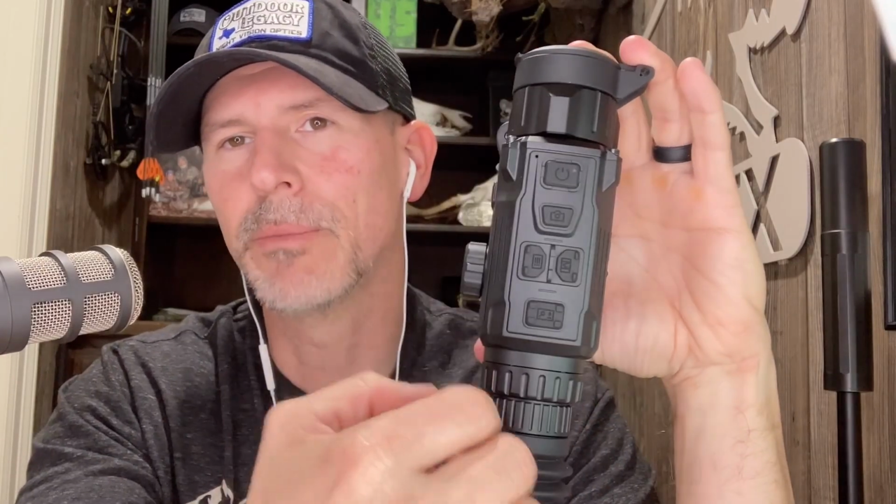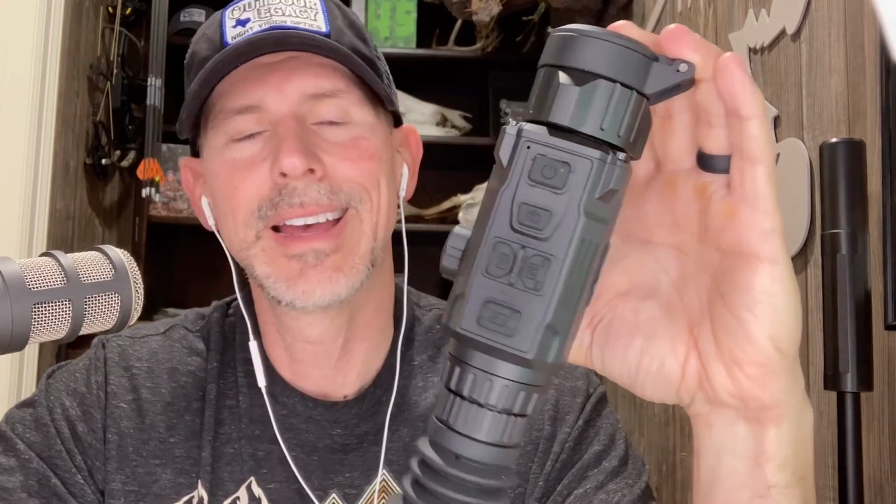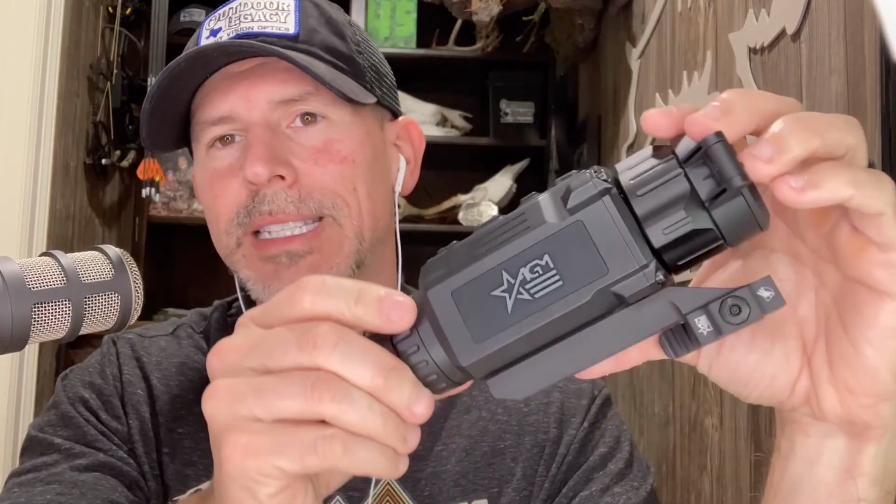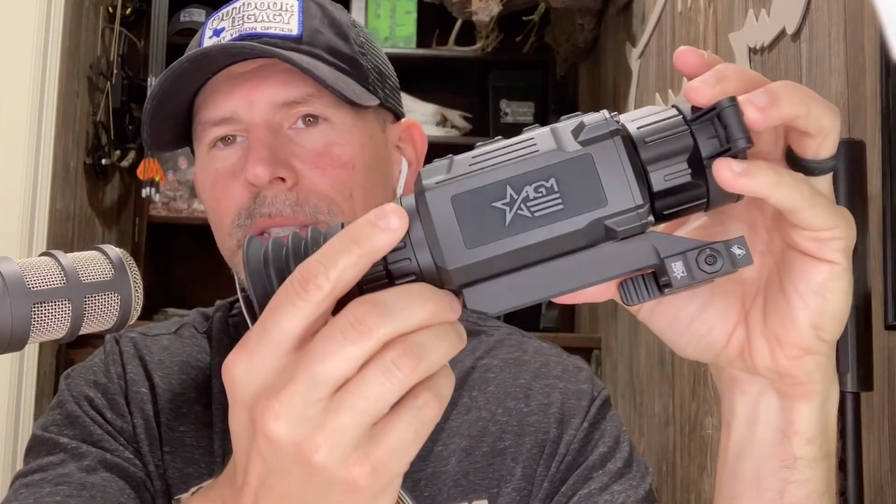You get your power button, your record button, menu buttons, and your zoom buttons right there. I love that upgrade on the Rattler version 2s. But that is the walk around. That's what it looks like, y'all.